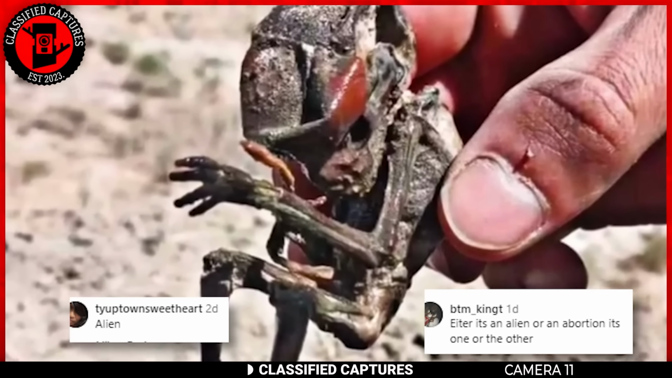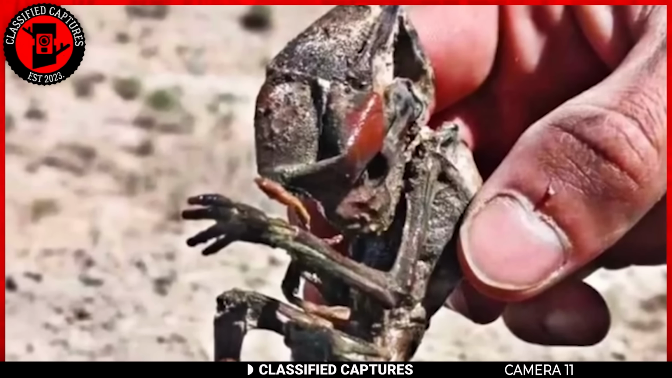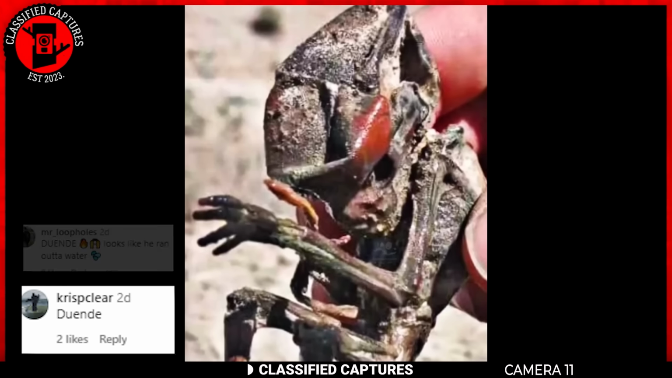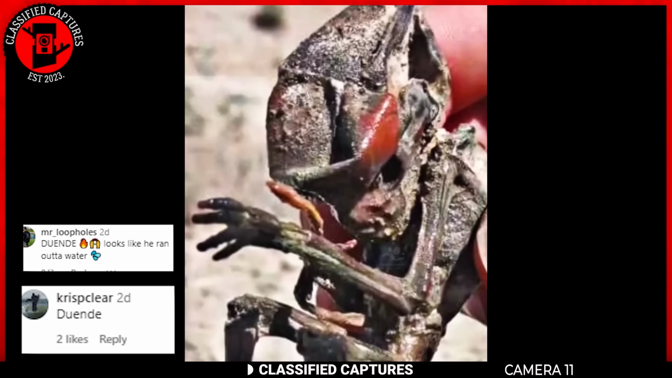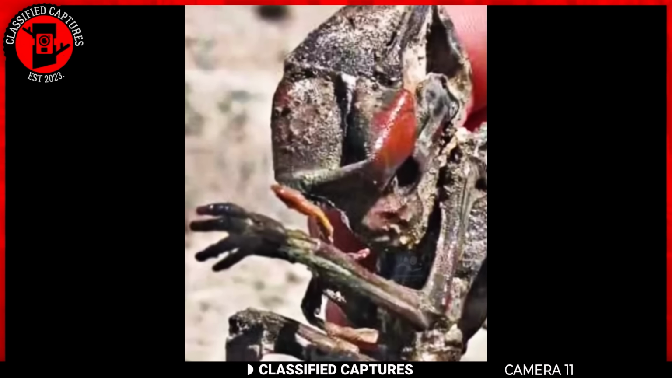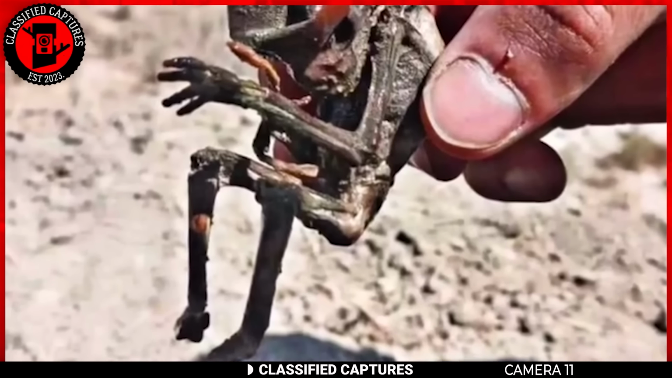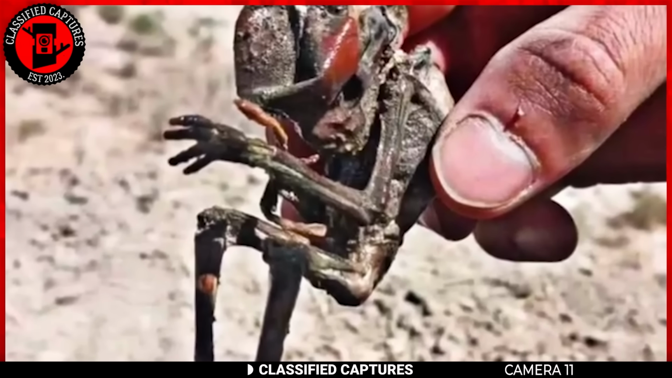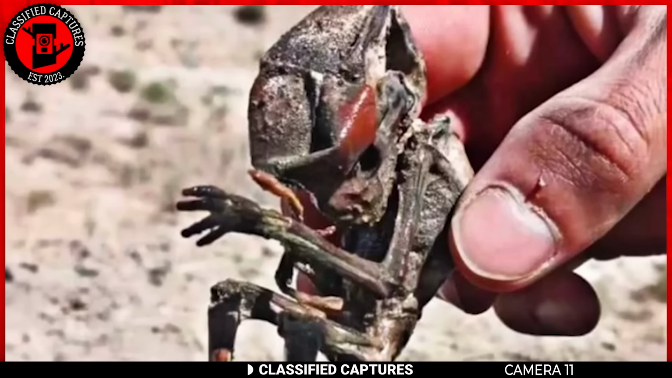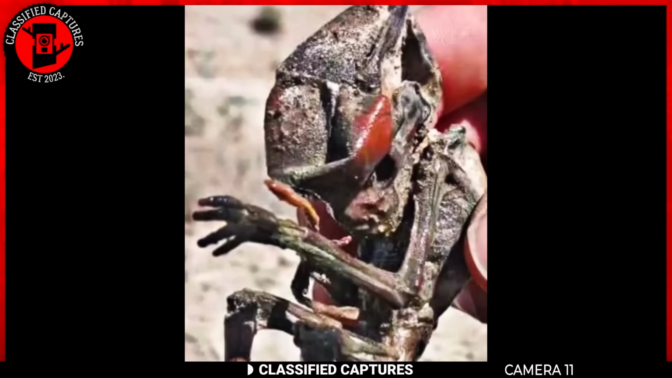Others have suggested that it could be an alien. Some claim that the creature was an extraterrestrial being that had somehow ended up on Earth. And some think that the creature was a duende. For those unfamiliar with the term, in Mexican folklore, duendes are small mischievous creatures that are said to inhabit the wilds of the country. They're known for their distinctive physical features, which include oversized heads and limbs. Despite much debate and speculation, the true identity of this thing remains a mystery. Having seen it yourself, what do you think it is?